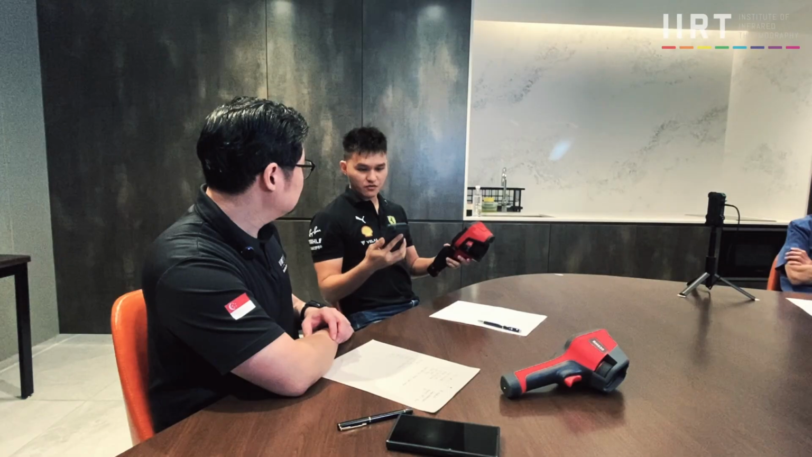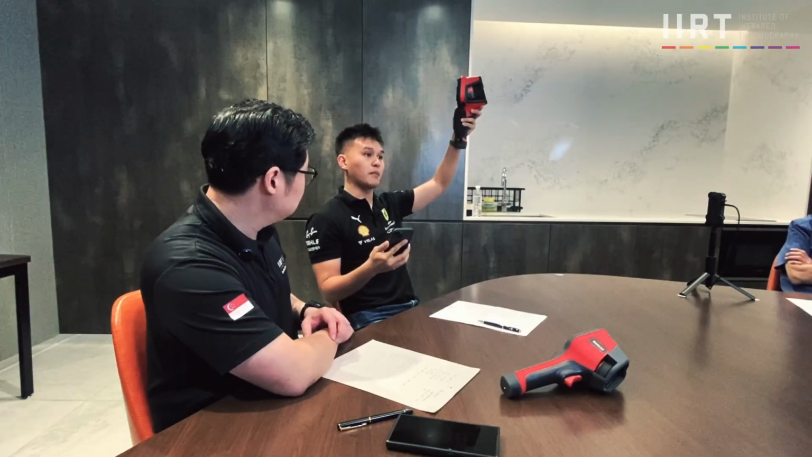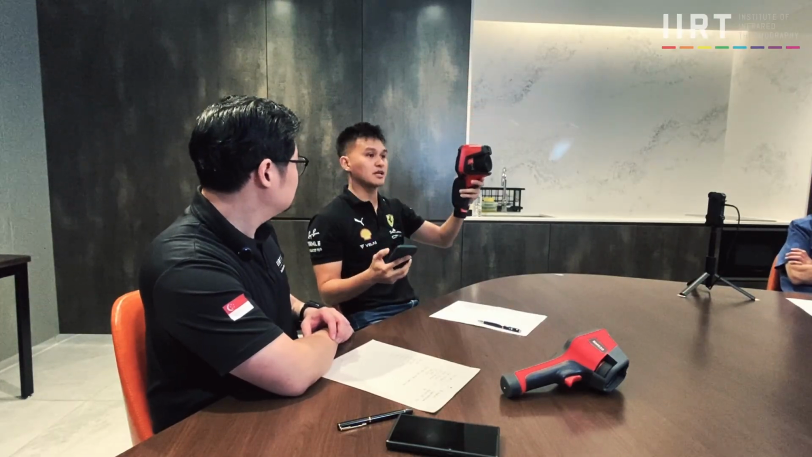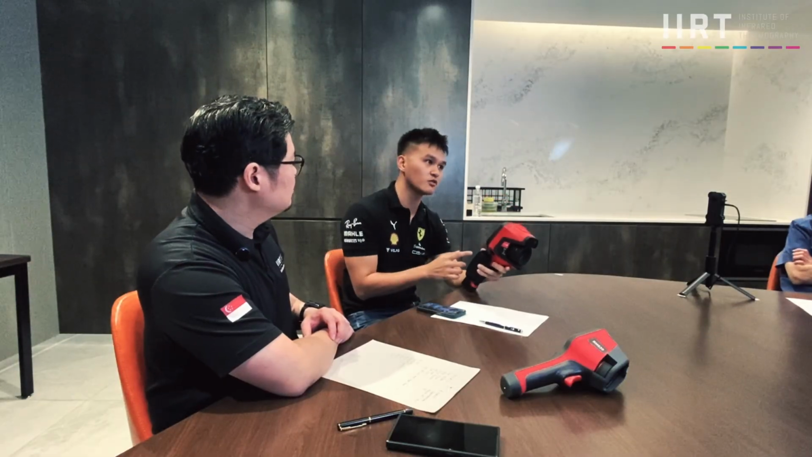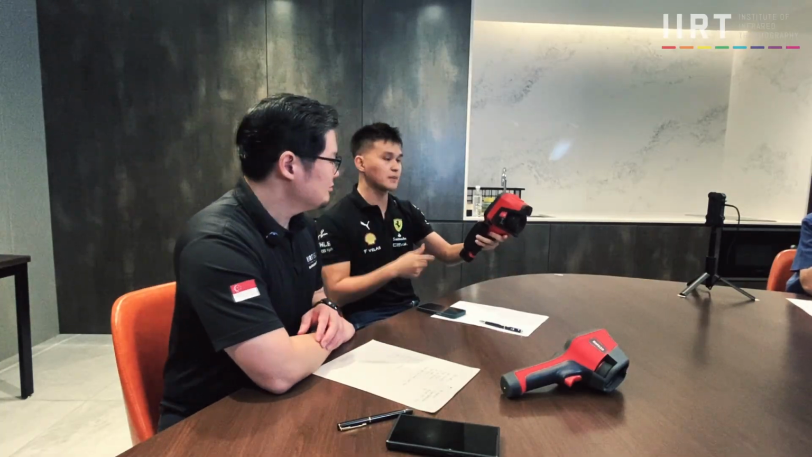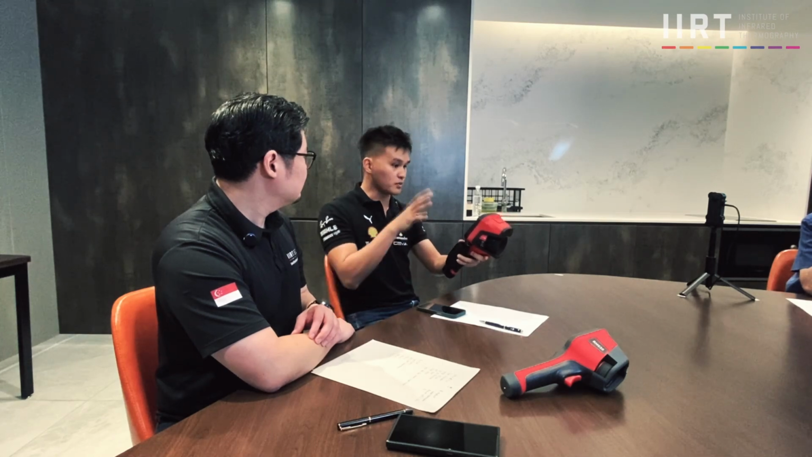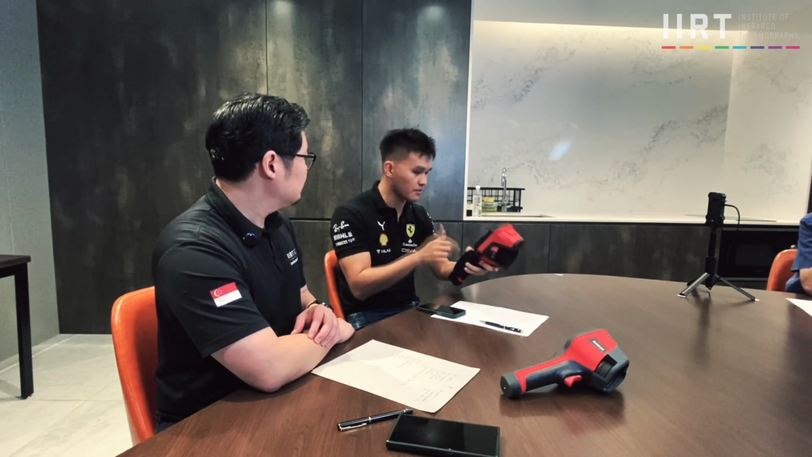So once I've connected to it, I can just view from here and move my hand to wherever I am, not moving my head, just looking at my screen. I will see all the information over there. Once I have seen the image that I wanted, I can capture an image, and then we can do the post-processing and analysis from the camera itself.